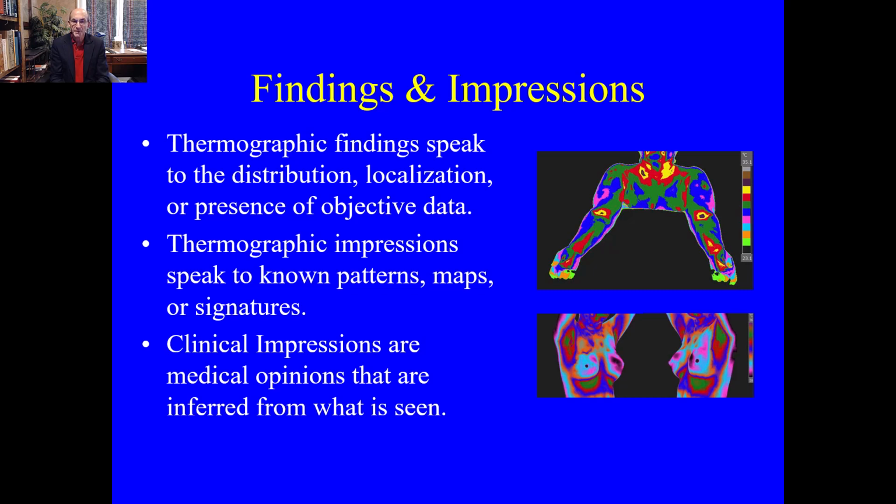The thermographic impression would say, but I see this all tracking a certain distribution, and clinically that means something to me. Clinical impressions say, when I see it in that distribution, what's actually generating it or causing it in that particular patient. And in order to give a clinical impression, you have to do a complete history and physical of that patient yourself.